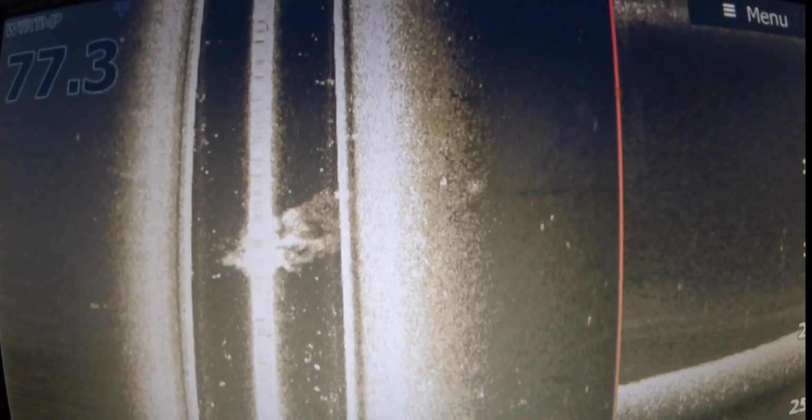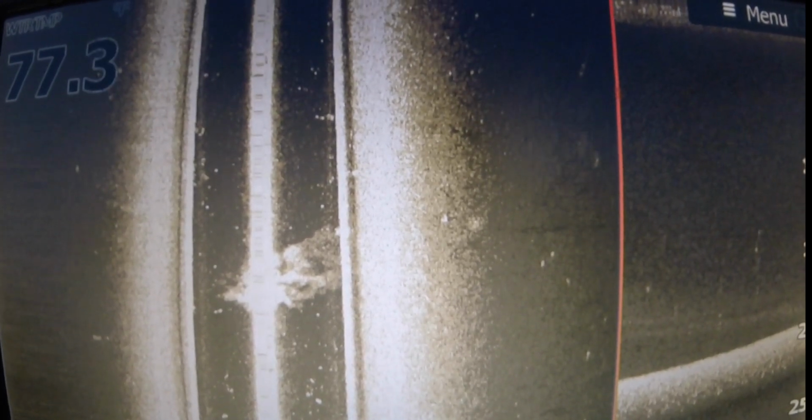Again, all right, let me go back to the thermocline real quick. On the right-hand side, right about now, you can see where that thermocline hit the surface, or the structure on the bottom. That's the kind of stuff that you want to target, where that thermocline ends and that high spot is.